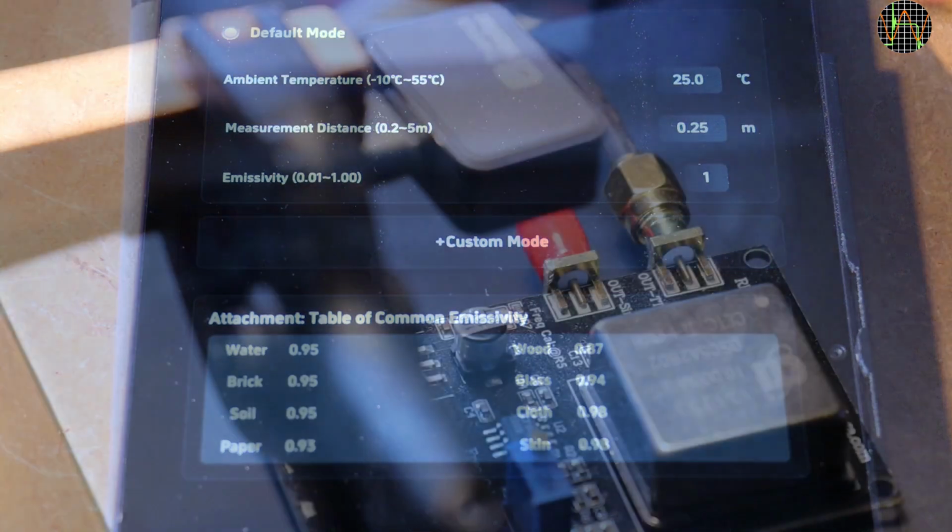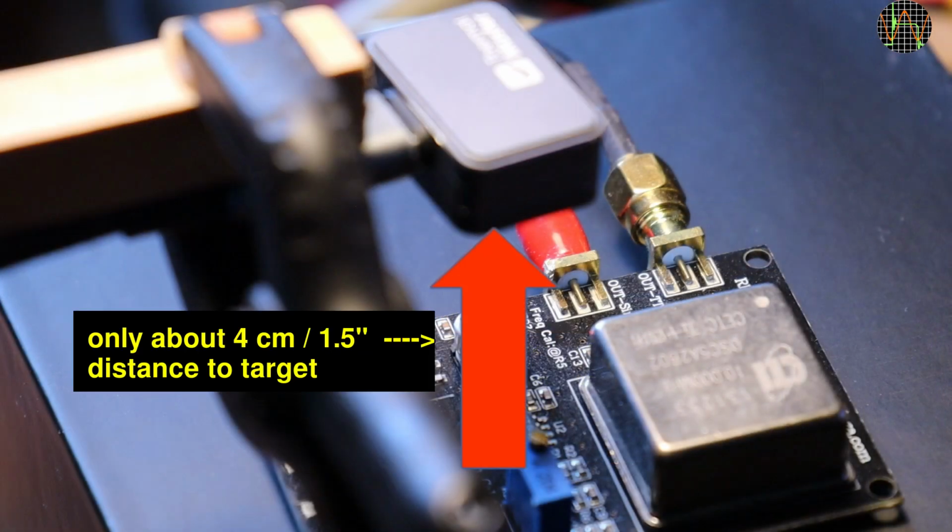A second thought is that the distance is only applicable without the macro lens. In fact, you can't even enter small distances when using macro. I'm not sure what this means for the accuracy of temperature measurements with the macro lens on. For what it's worth, I have not seen significant variations of the temperature readings of the same object when viewed with or without the macro lens.